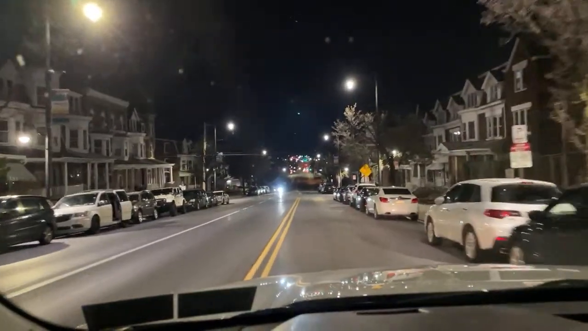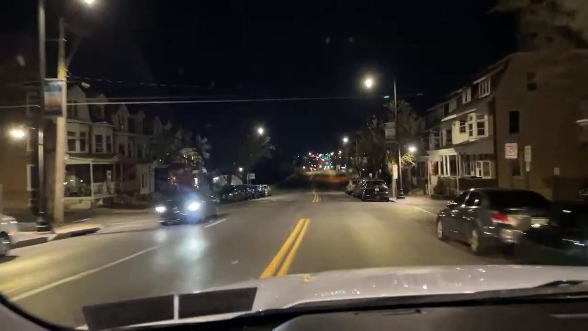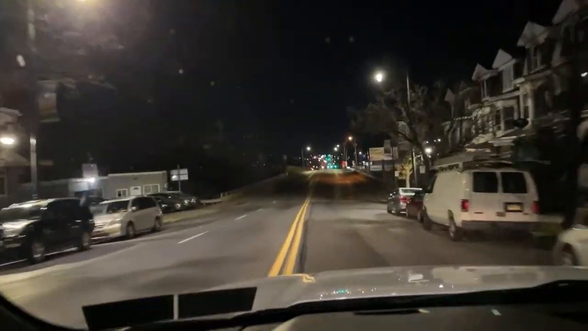The Bronx is just a mishmash of streets too. It's very hard to navigate the Bronx. You know, I was up in the Bronx before GPS was invented, and it's very hard to get around the Bronx.